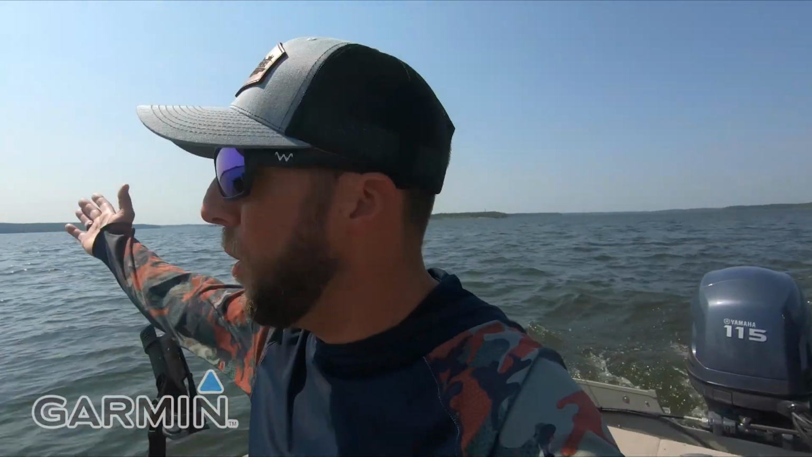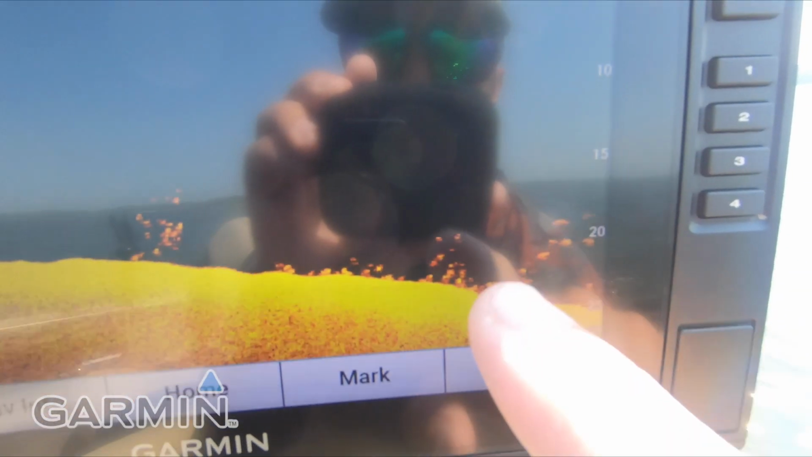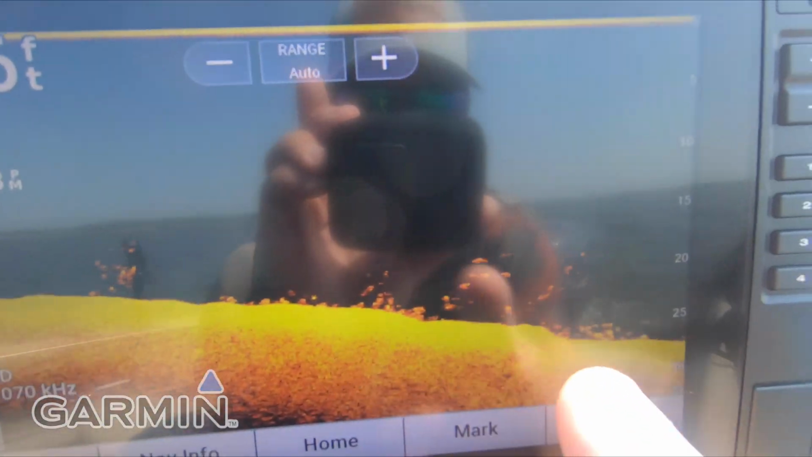Like I said, the wind was blowing from the south this morning. It's kind of died down quite a bit, and right now as we're going over the edge of this hump, I can already see fish that are stacked up right on the bottom on the wind-blown side, and they are layered up. That's kind of right where I expected them to be.